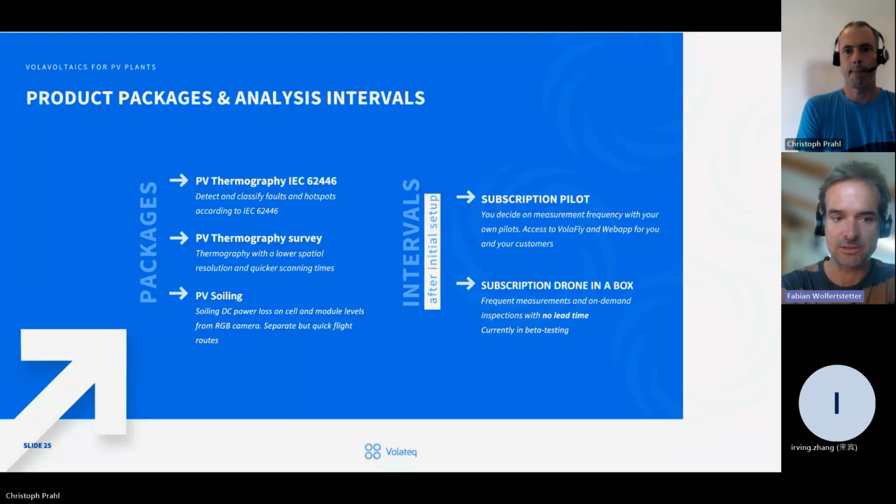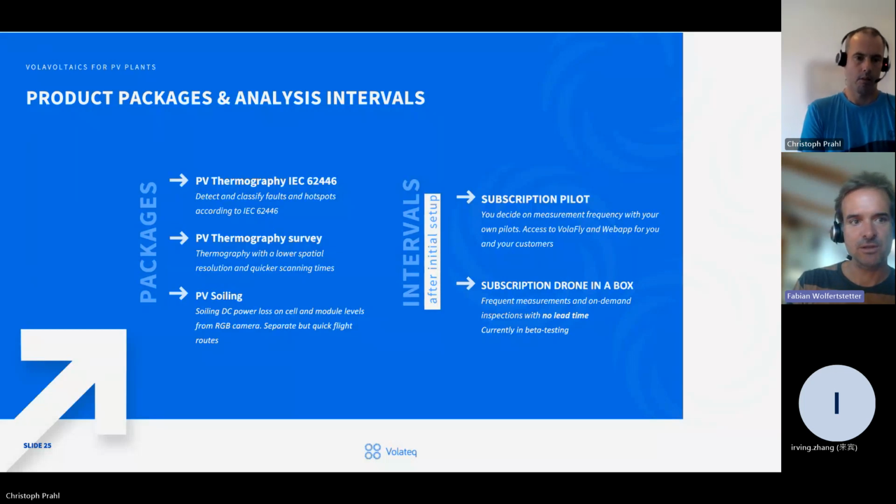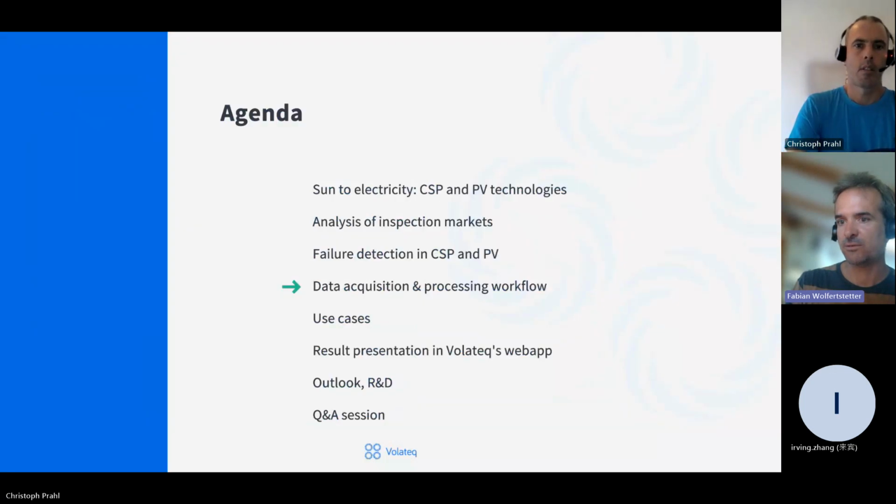And we also provide the soiling product, and you can choose between different flight repetition rates. We're also working on the drone in a box solution, but I'll have a slide on that later. So that was the overview of our PV products. And I'll hand back to Christoph.